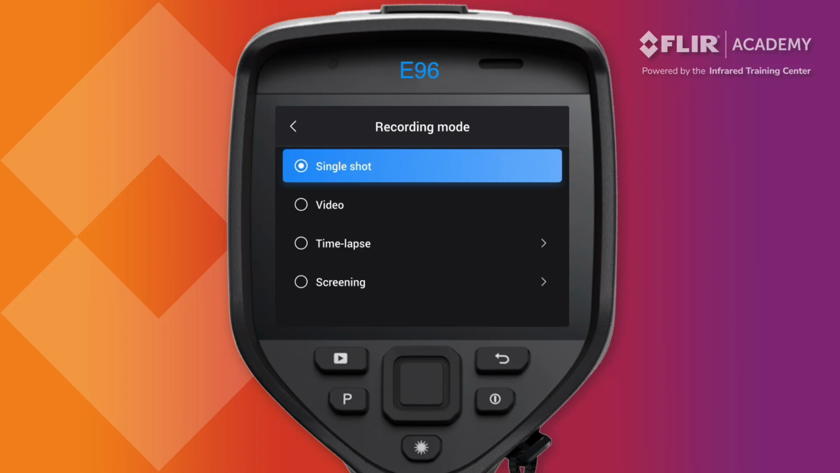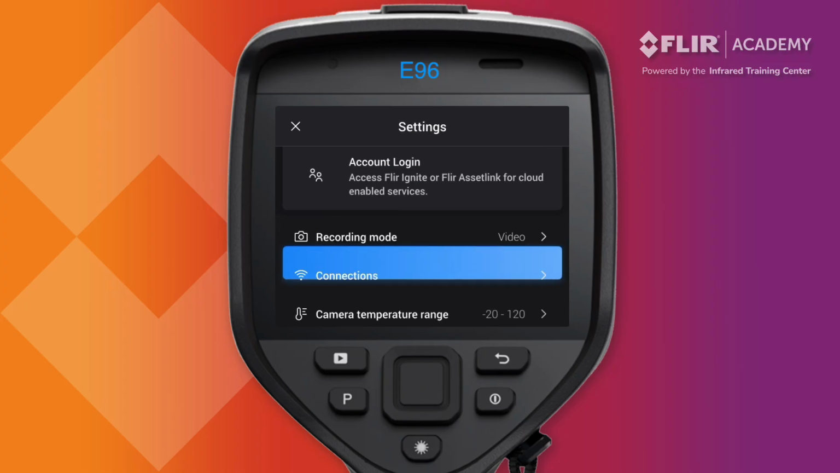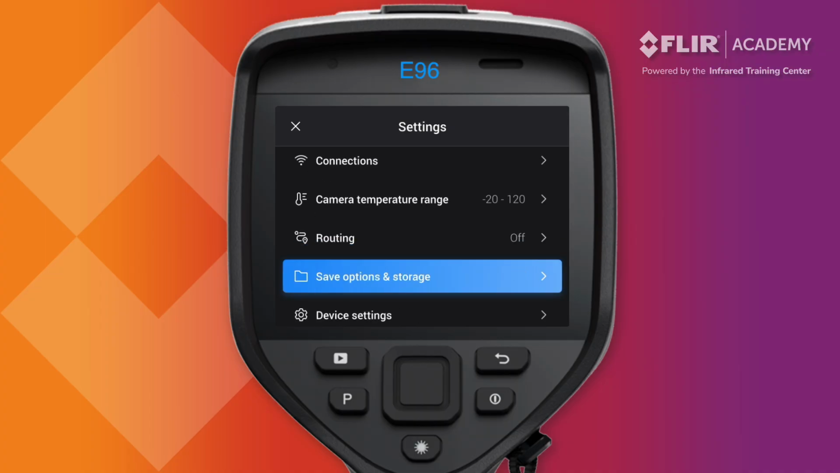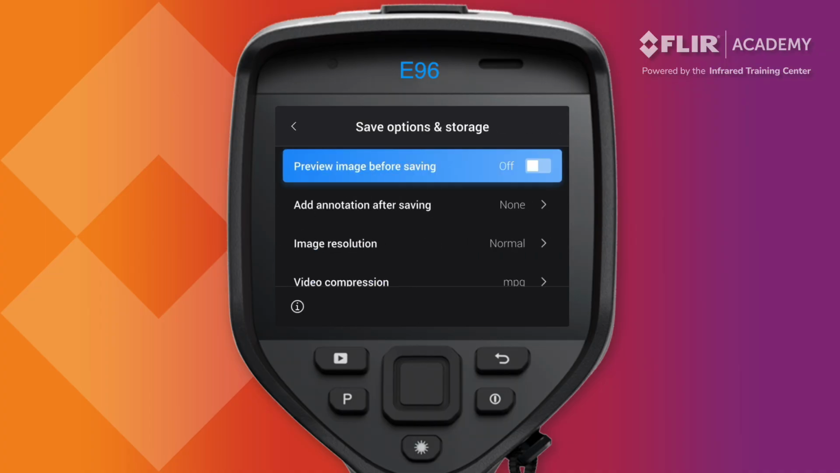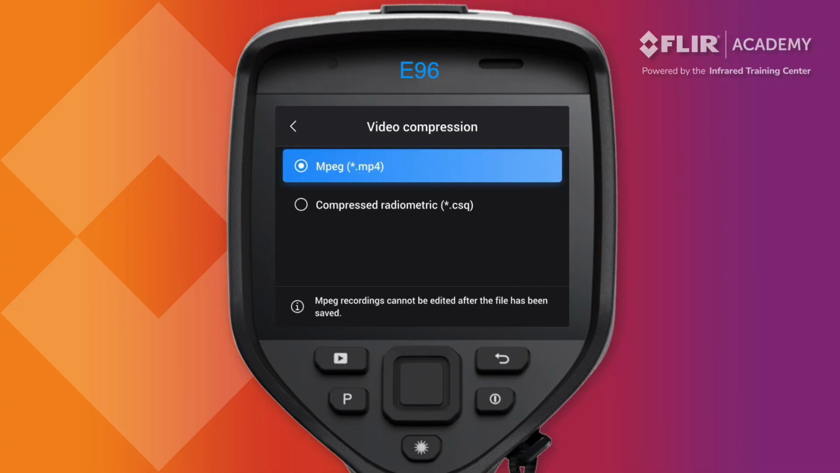Video offers 2 recording formats. These can be configured under the Video Compression option, which is located in the Save Options and Storage menu under Settings. Use MPEG or MP4 to save a standard video file that can be viewed on your computer or phone. This includes any graphics seen on the display. However, this format does not support embedded temperature data.